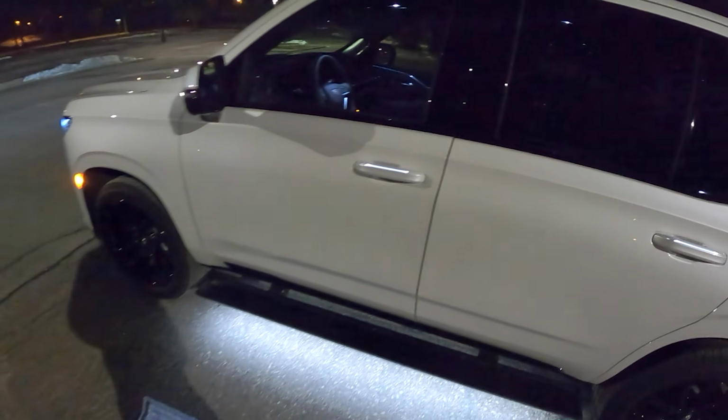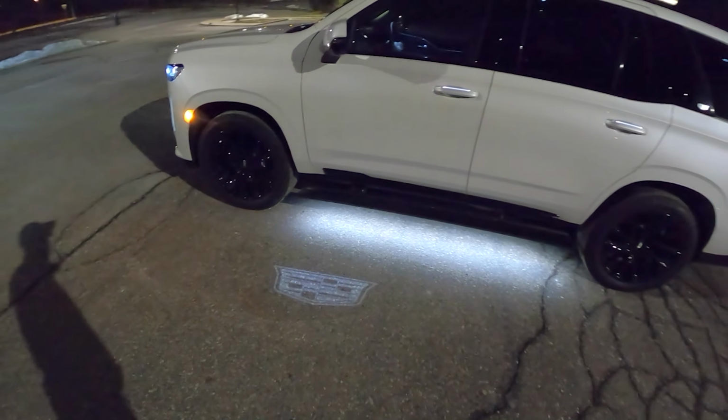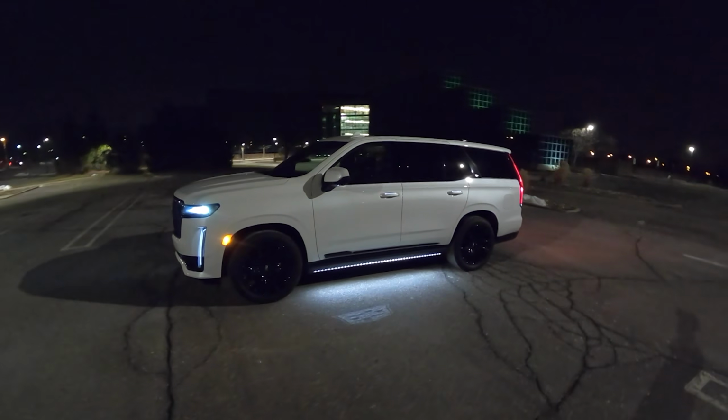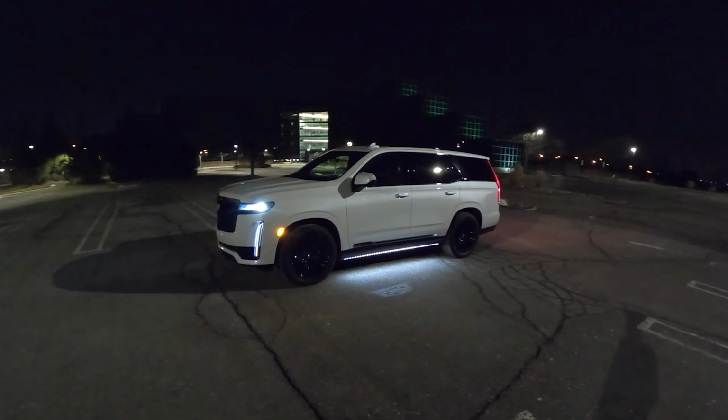We've got some pretty bright LED interior lighting here too. You can see in the back seat we've got a lot of space. See, we've got a Cadillac logo projected down there. Yeah, that LED strip light is really something.